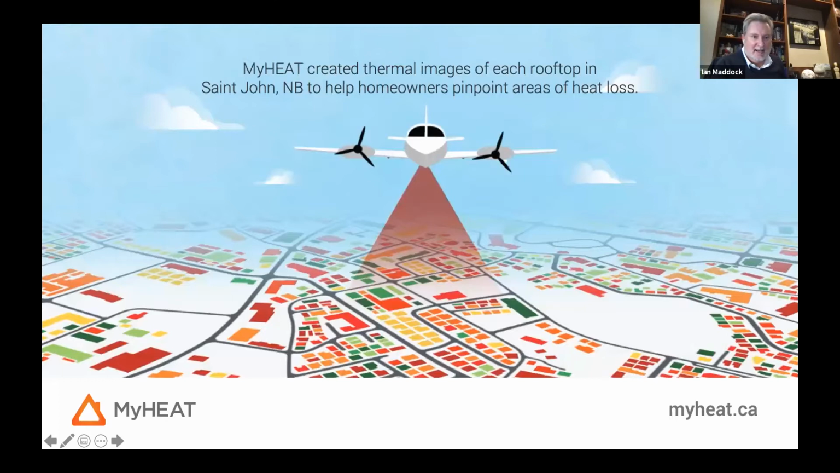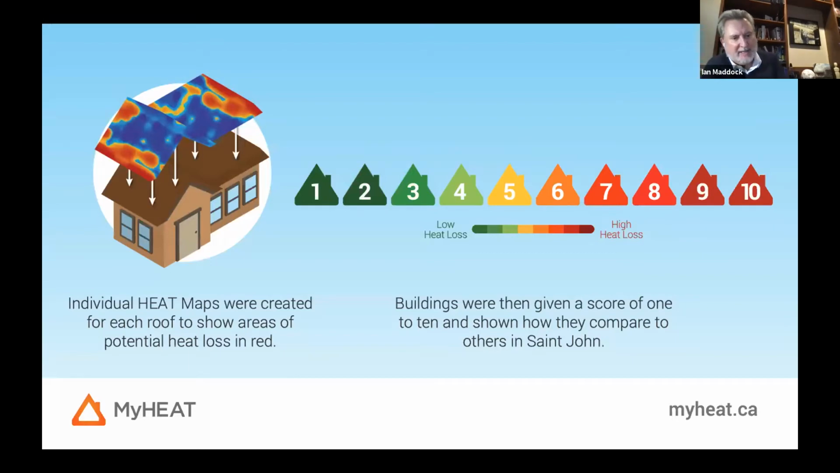So myHEAT does, as it does with all of our projects, a thermal data collection where we create thermal images for each of the rooftops in the city, as we did in St. John, with the idea being that we want to create individual maps for homeowners to pinpoint areas where they're losing heat from their home. In our processing, we create individual heat maps that show potential areas where a homeowner is losing heat in the red areas and the more efficient areas in blue.